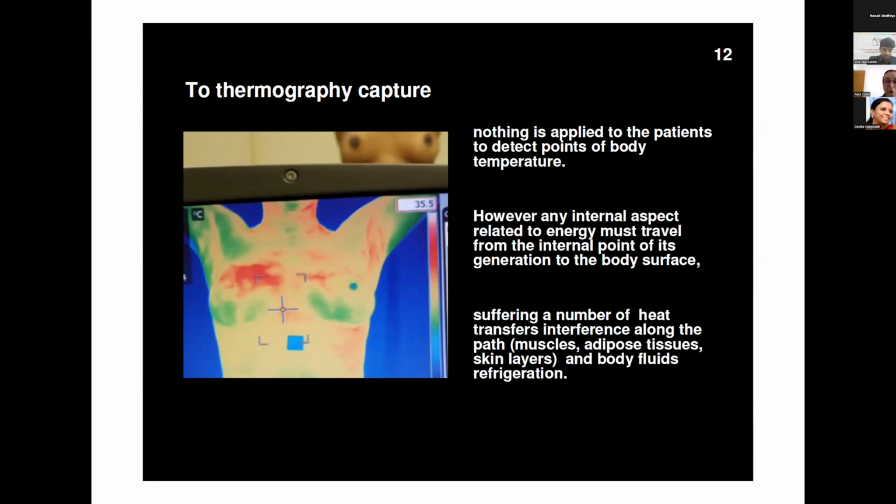It is the surface of the body that is captured by the camera and transformed to an image. But what the medical doctor wants to see is the interior of the body. They want to see something inside that produces the difference of temperature and travels to the surface.